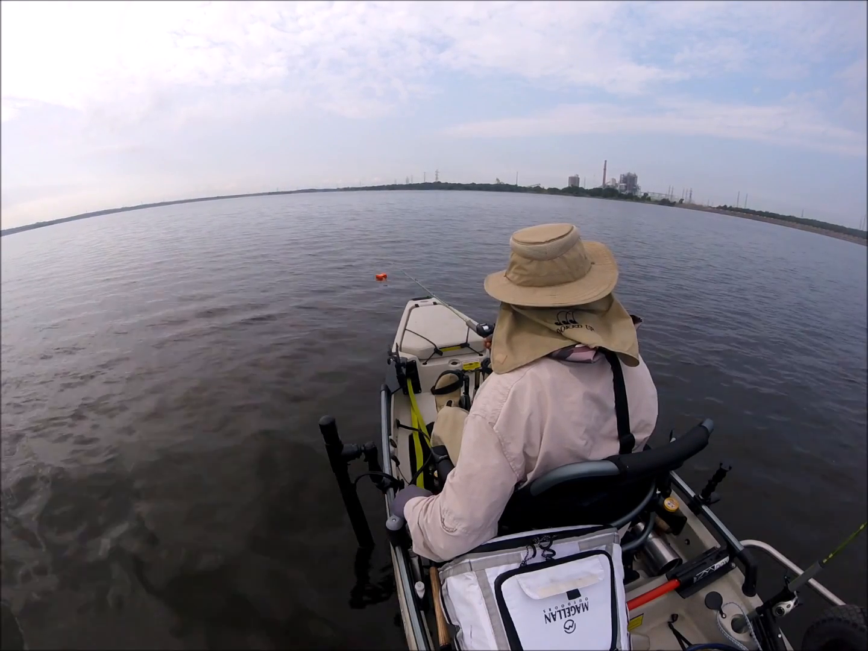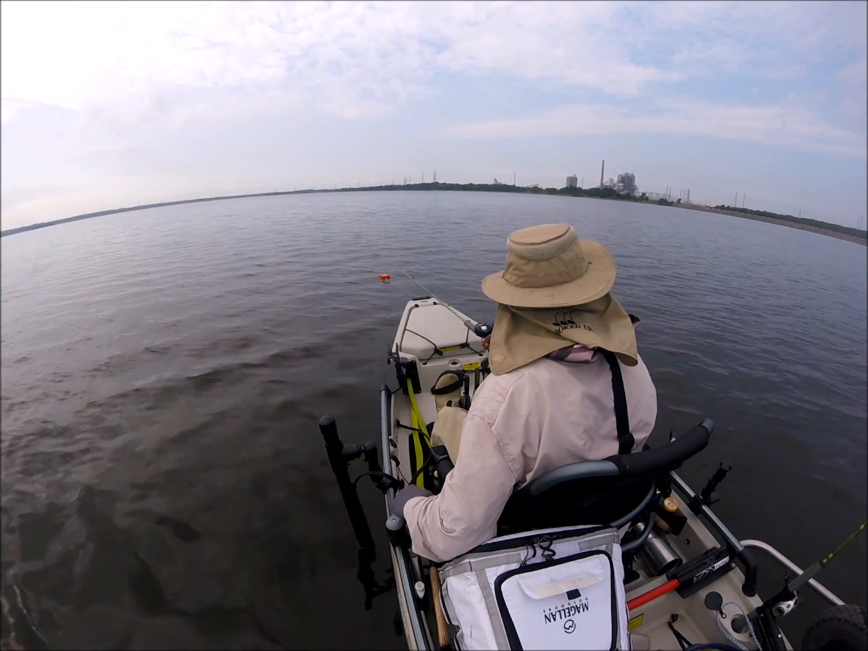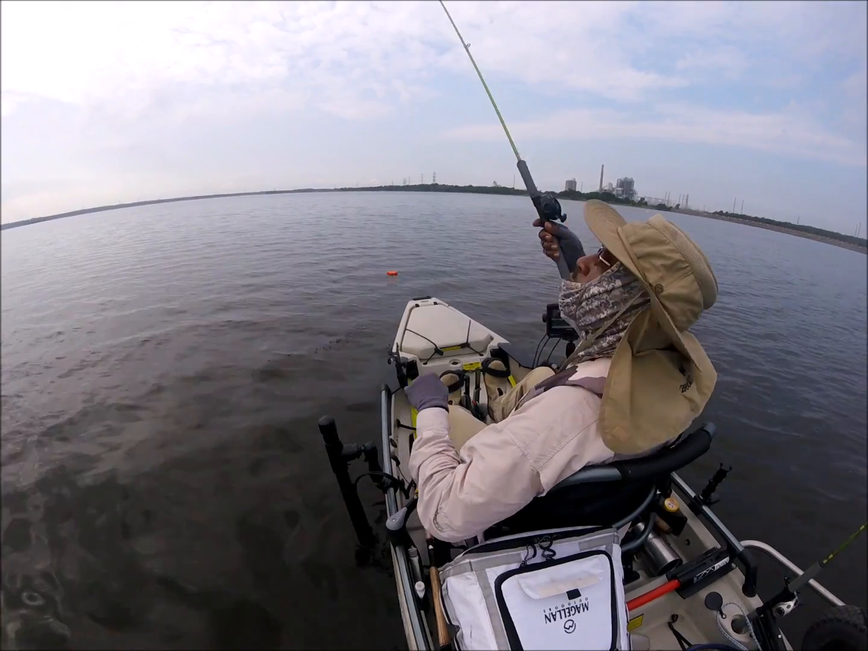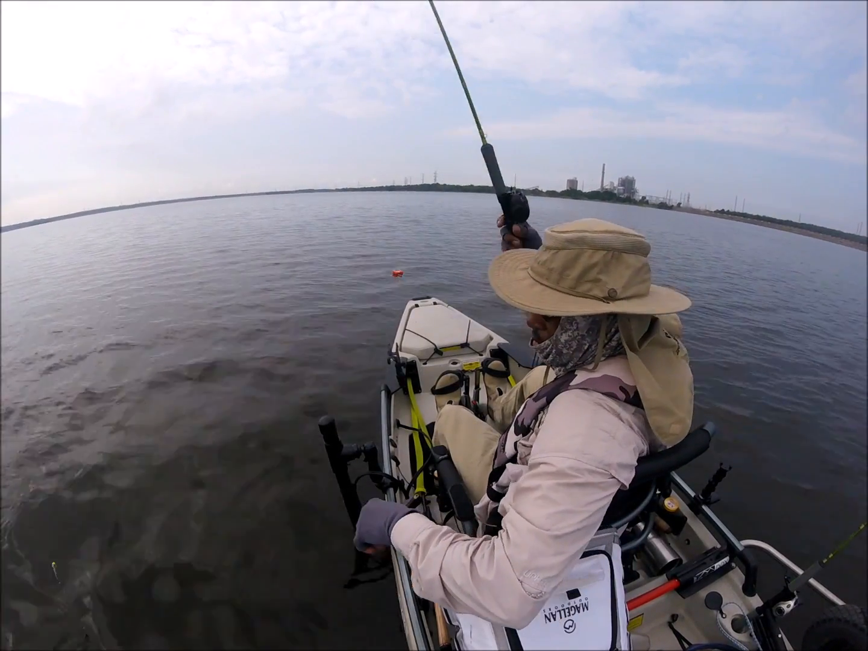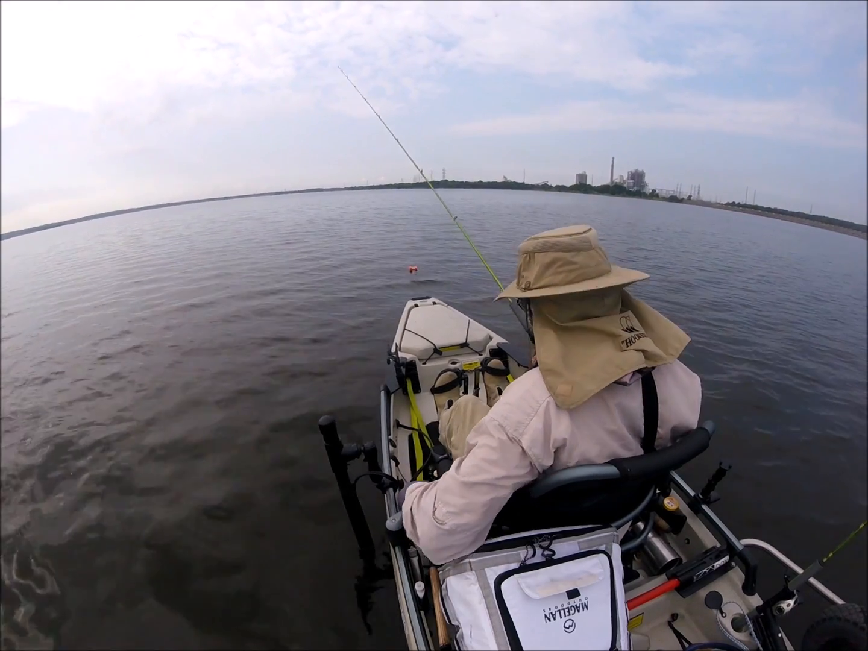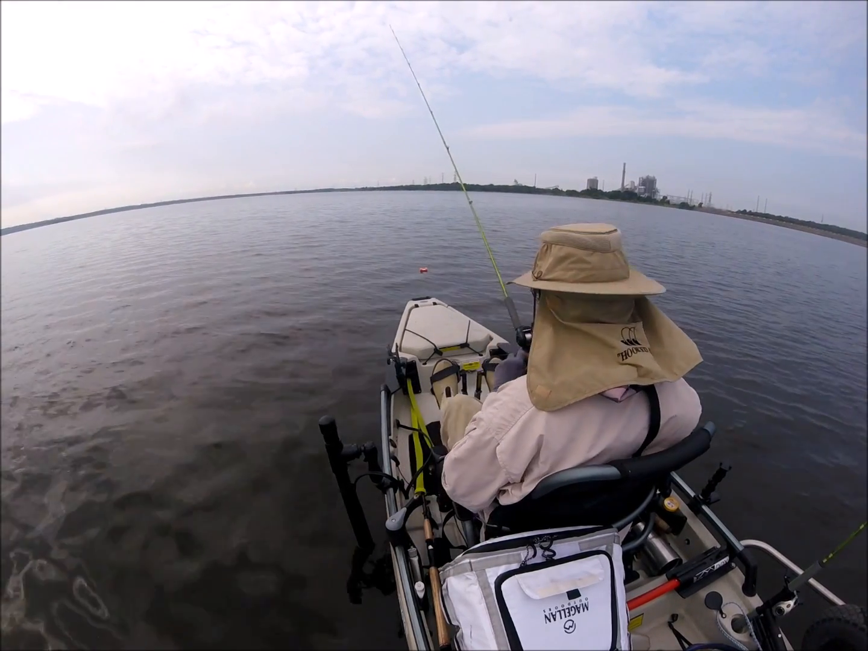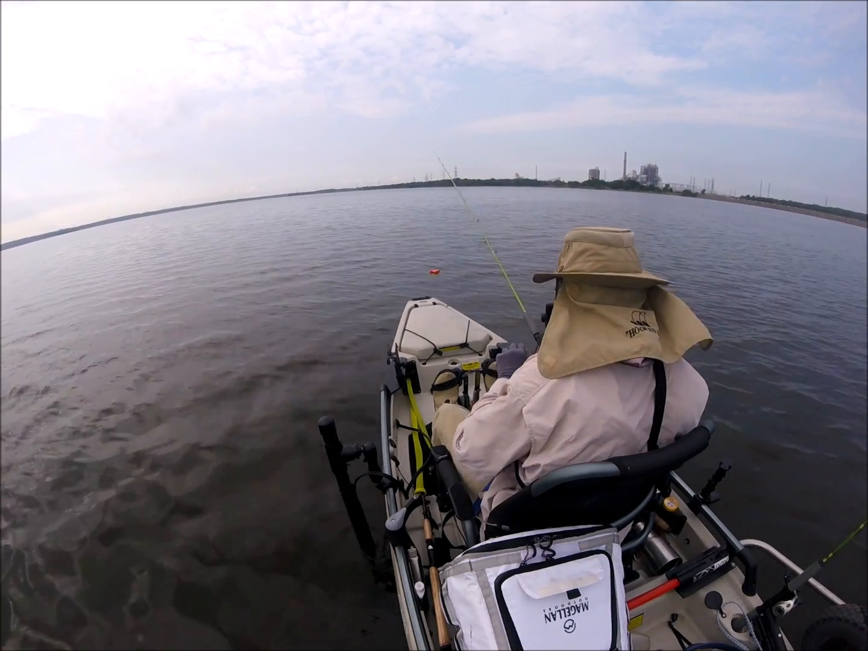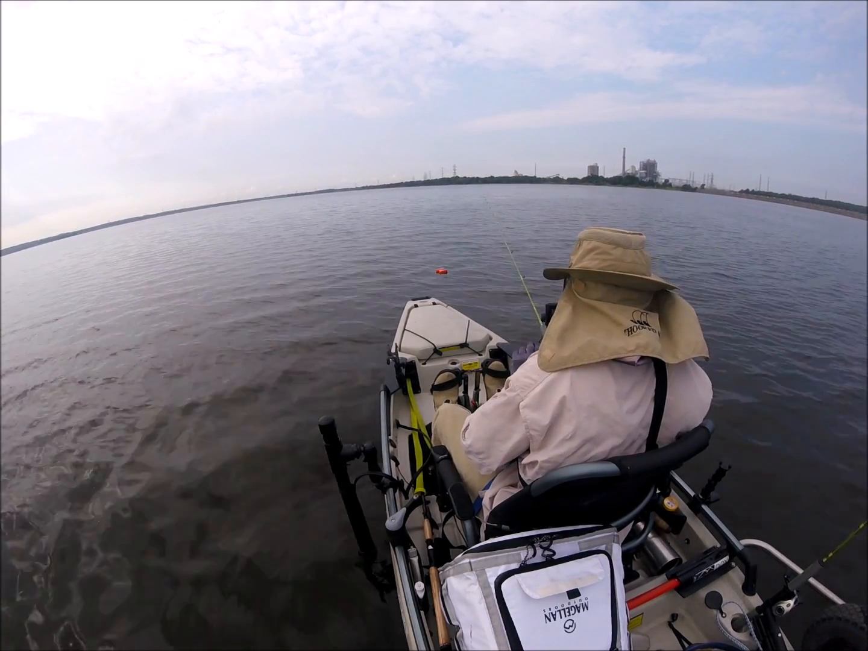Here he comes. He was attacking that jig. That was probably a brim. He came right up there and hit that daggum thing. Looked like a big fish, but maybe it was a brim because it just took the crappie bite.